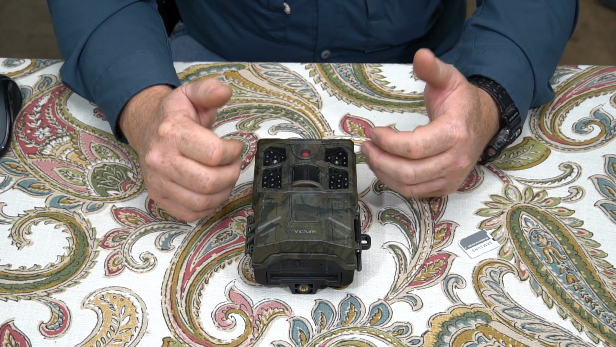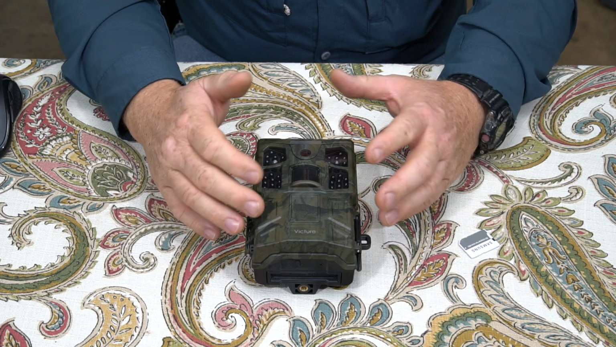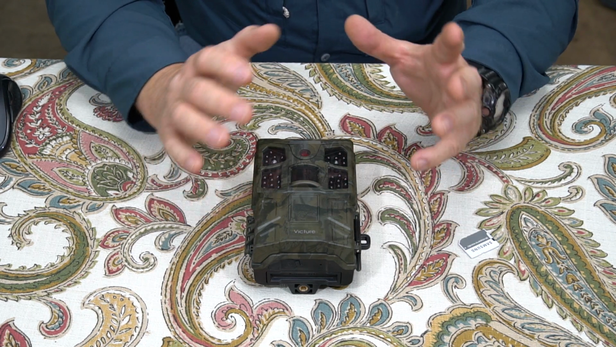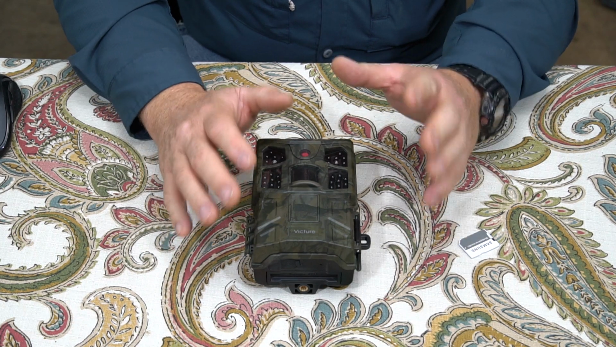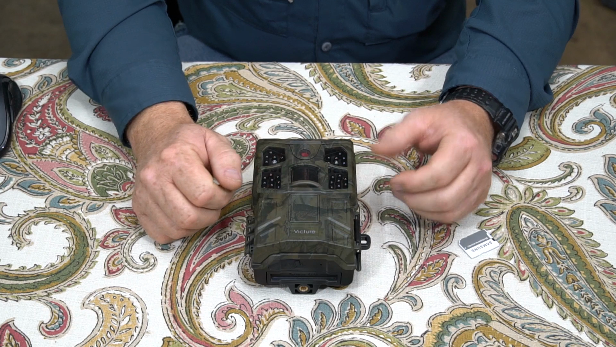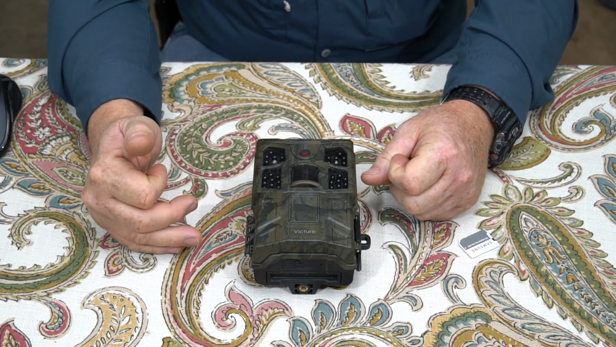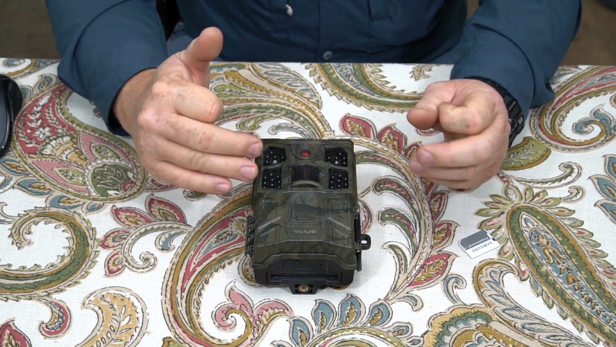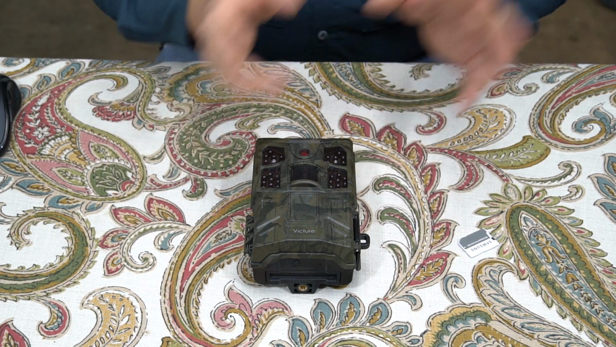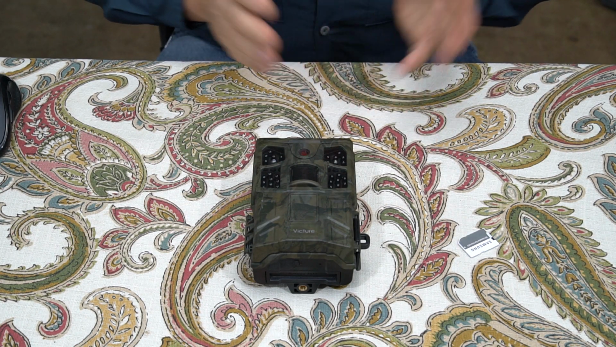Nighttime images just aren't up to par. For some reason, and I think that has to do with the black lights, they're just not very bright. The images are pretty good, but then when you get to the video, it's just dark and very grainy. And I've seen a lot better nighttime video out of other cameras. Not saying that it's bad, not saying that it's not worth it, but it is not as good in the nighttime video department as some other cameras that I have seen.